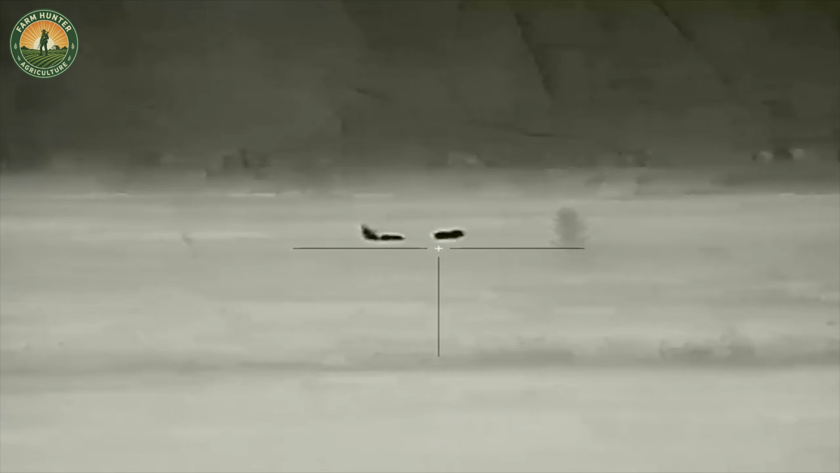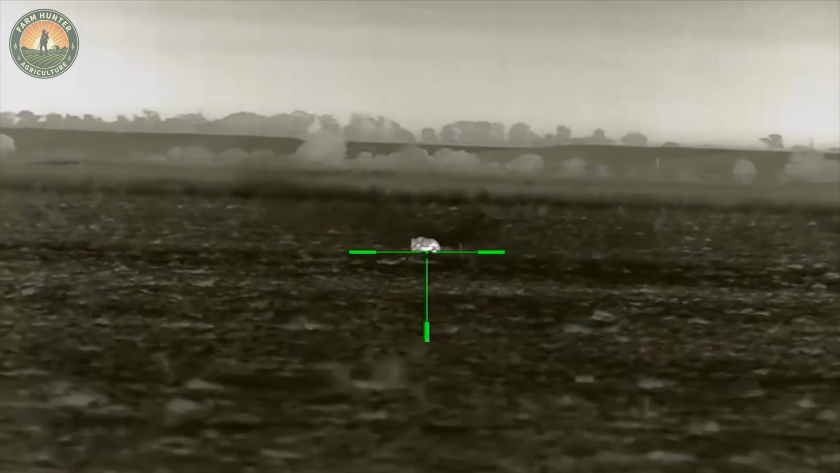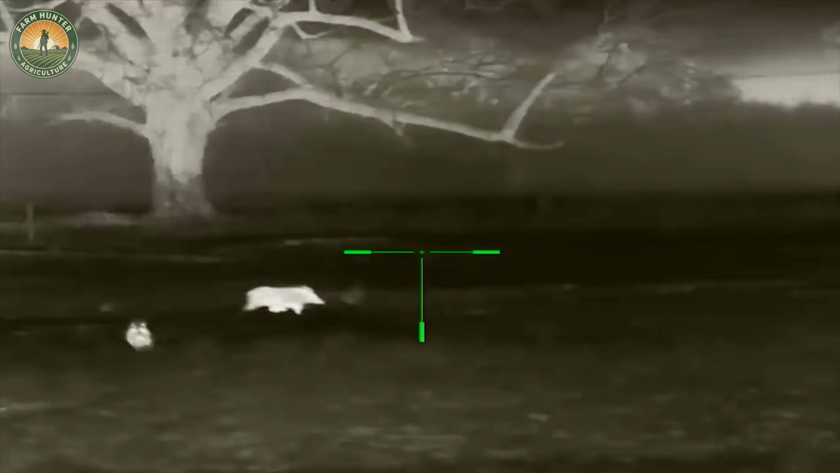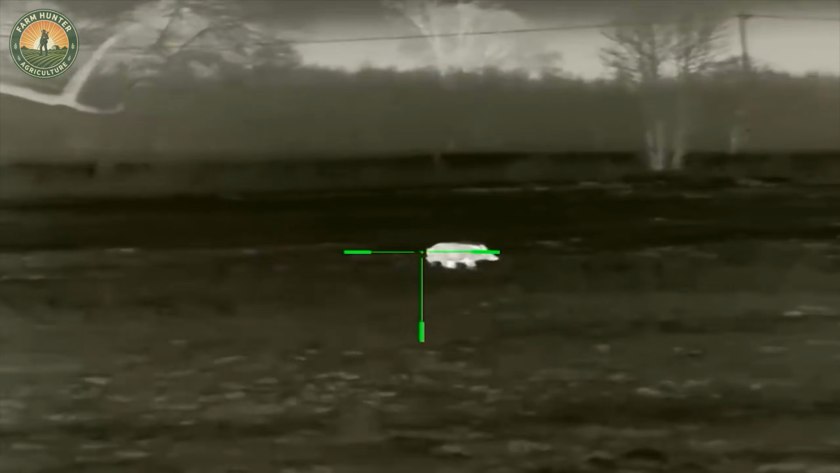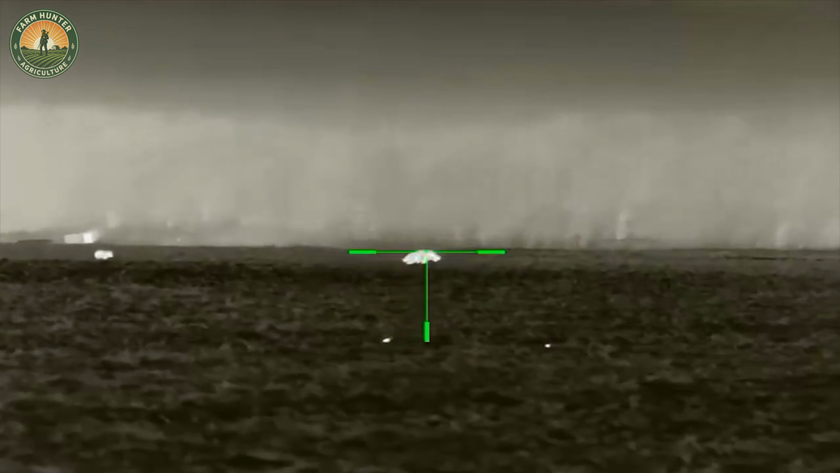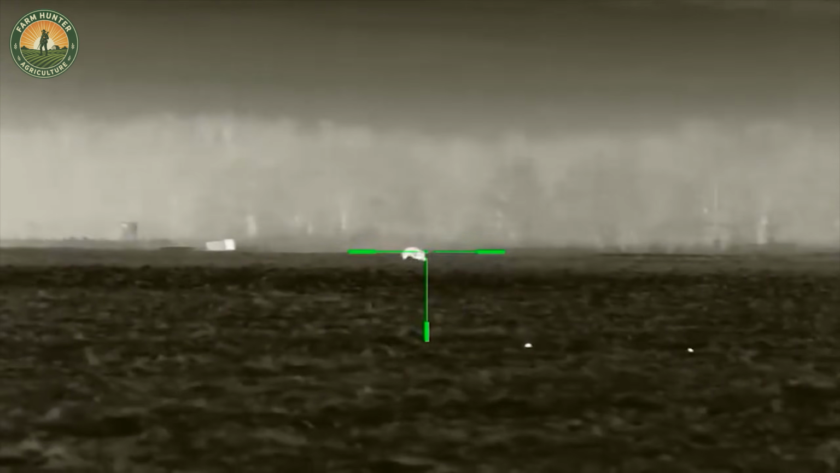We slipped into a nearby orchard and scattered grain across a bare patch. Bait too good to resist. True to form, massive wild boars rolled in, noses buried in the dirt, unknowingly feasting on what would be their last meal. I steadied my breath, took one clean, precise shot, and the first boar dropped instantly.